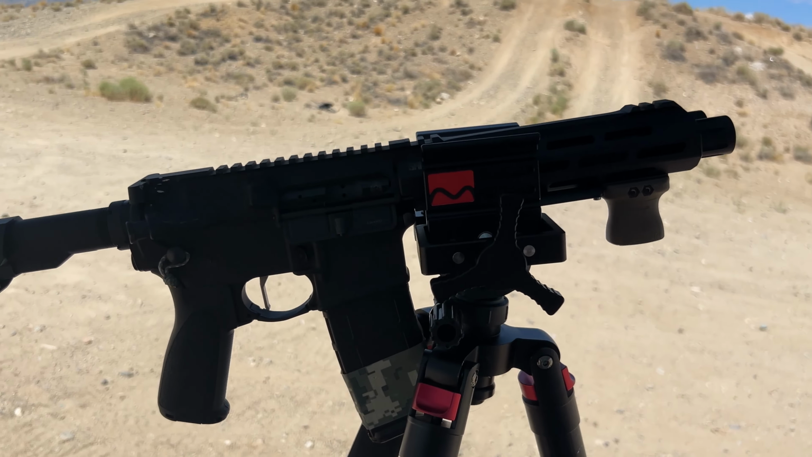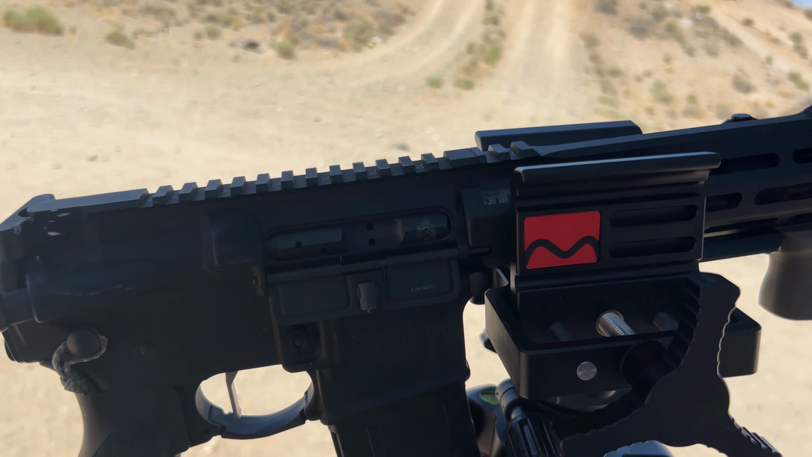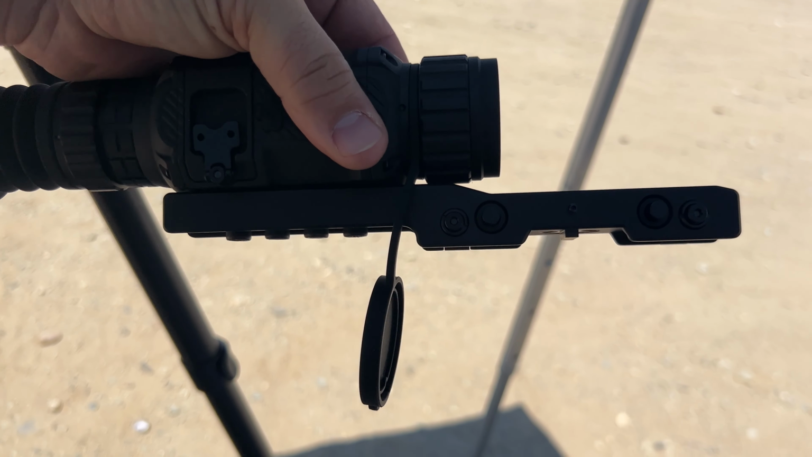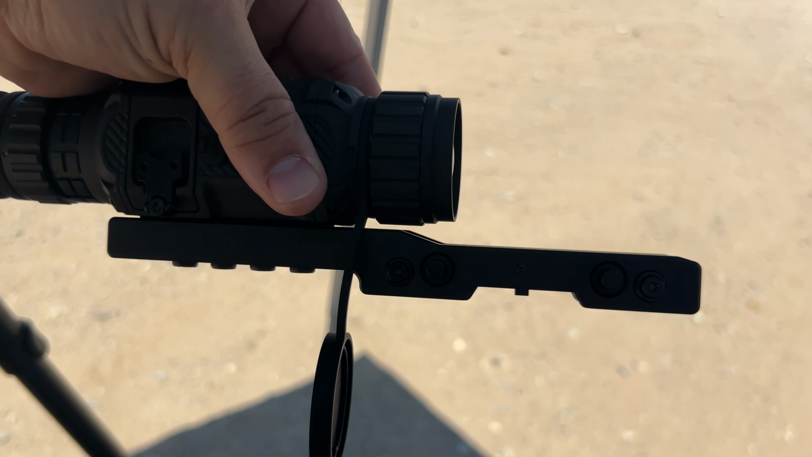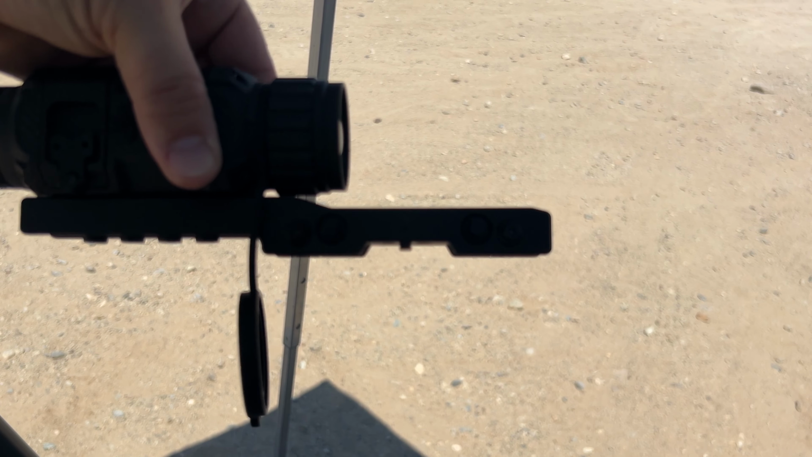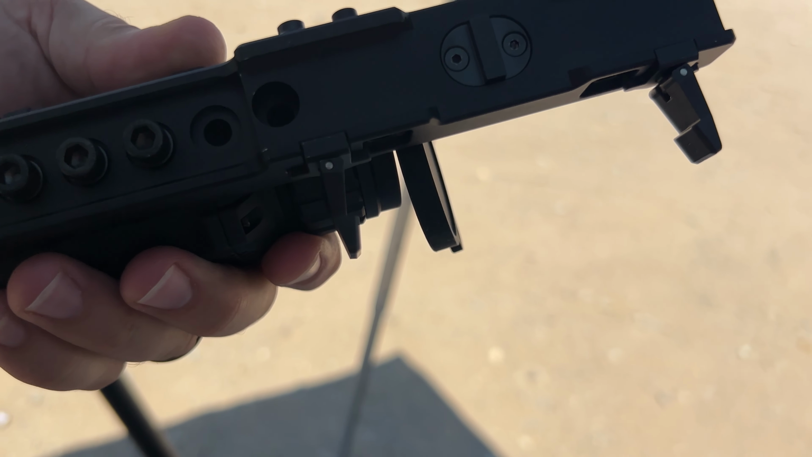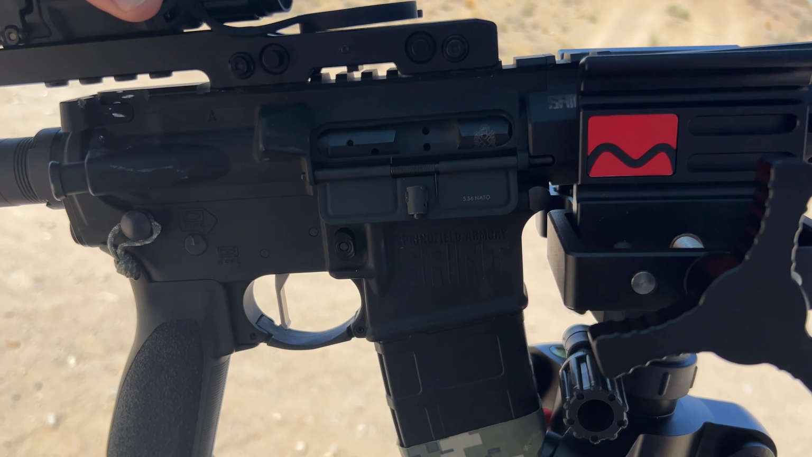So I'm going to be mounting it on my AR-15 pistol, just because it's the most available thing with a flat top rail. The mount that they send you is adjustable, so you could have the optic facing the way I do. You could flip it around on the base so the optic is facing the other way. You can adjust which hole position you want it in, so you can scoot it front and back a decent amount. And then you can also obviously have whatever available rail space that you have.